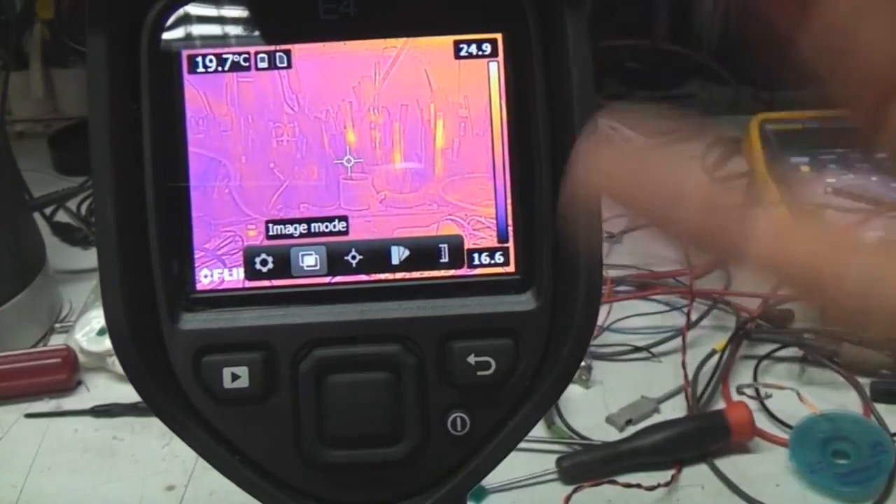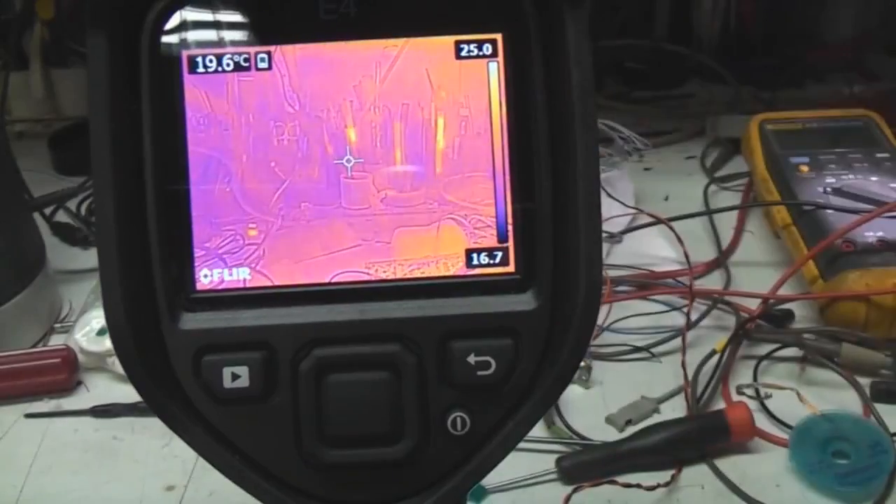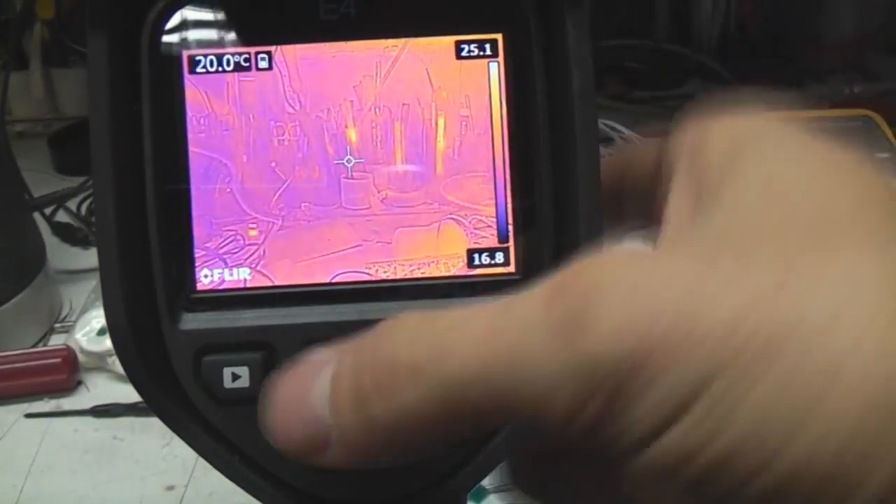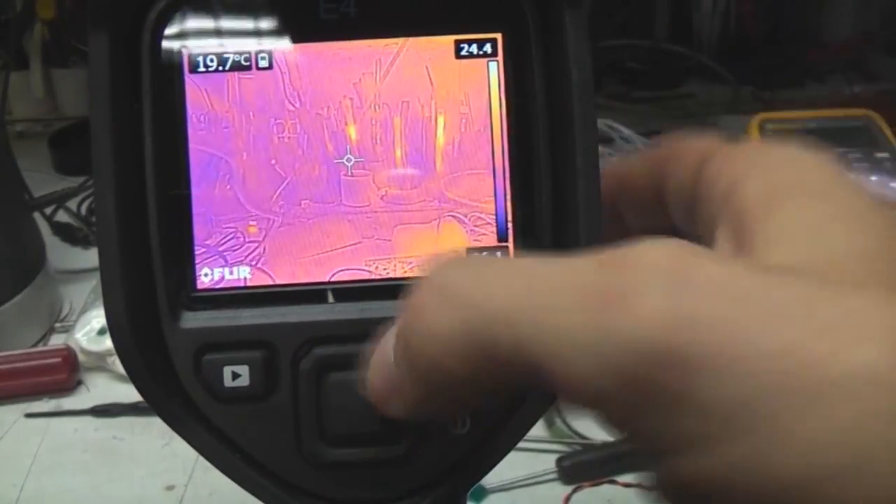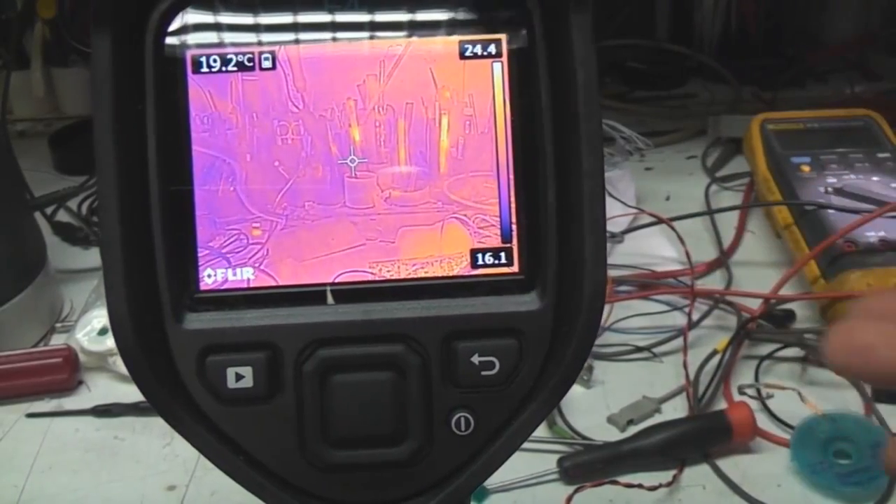This thing's got not that many functions, so why not have this button cycle through the display modes? Why not maybe have this button cycle through emissivity or one of the other settings? It's underused. It's really annoying. And okay, there's an argument, well, let's keep it simple, but this isn't going to be used by untrained monkeys all the time.